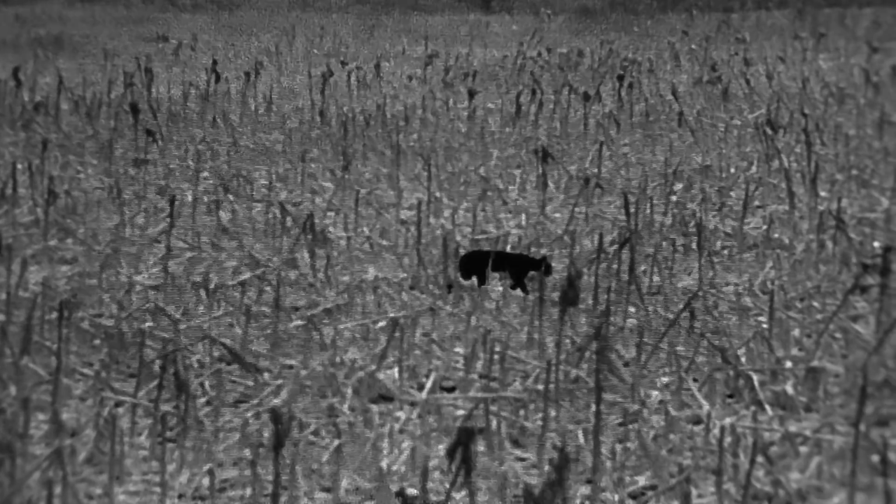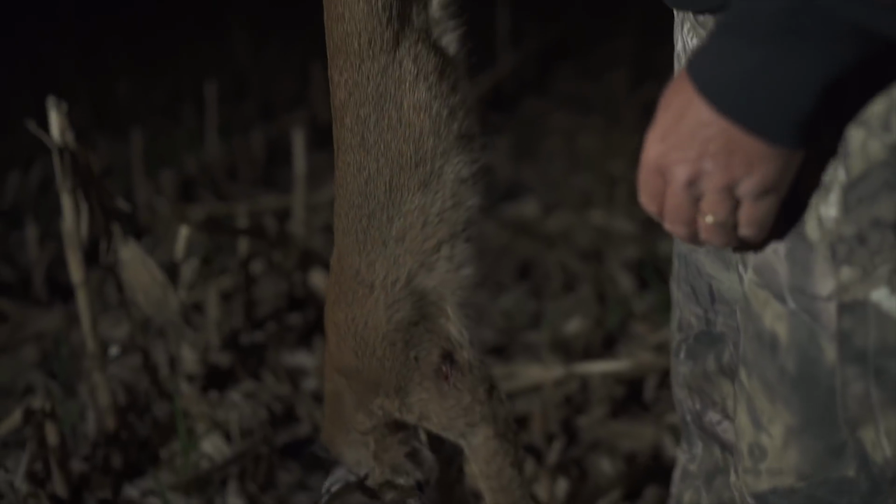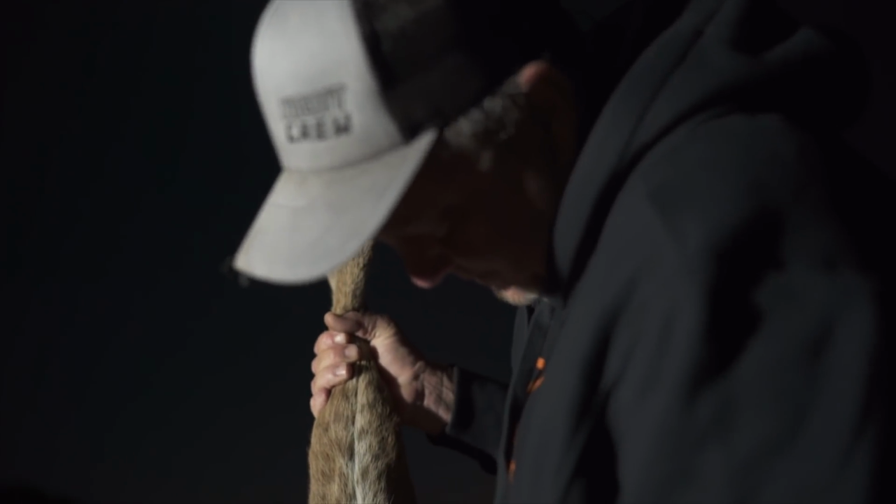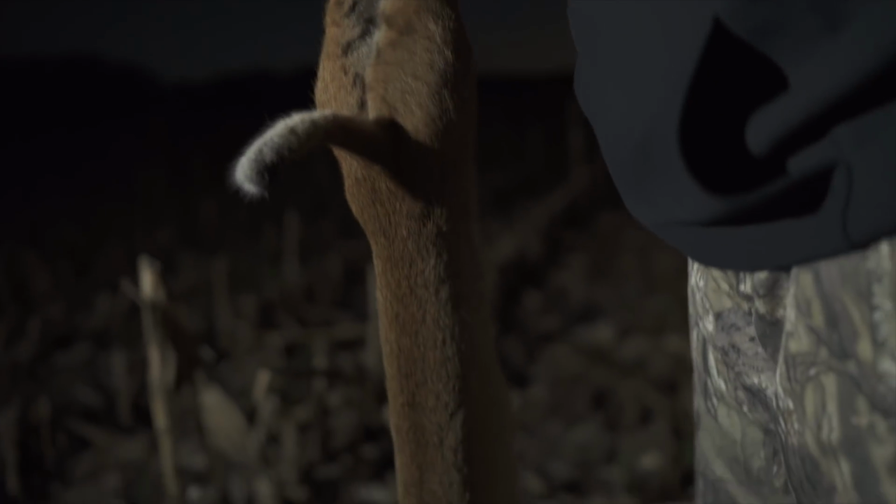But that's just about as plain colored as you're going to find a cat. Matter of fact, it's kind of unique. Not many spots, but she has them under her belly. Pretty cat.